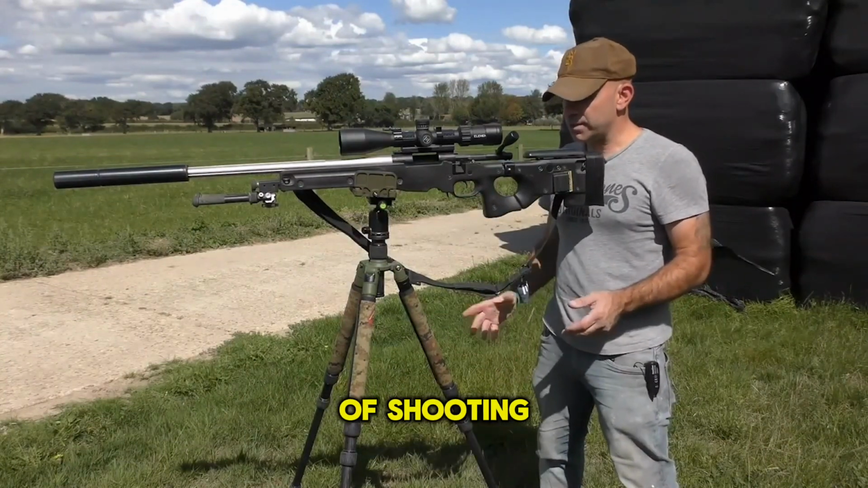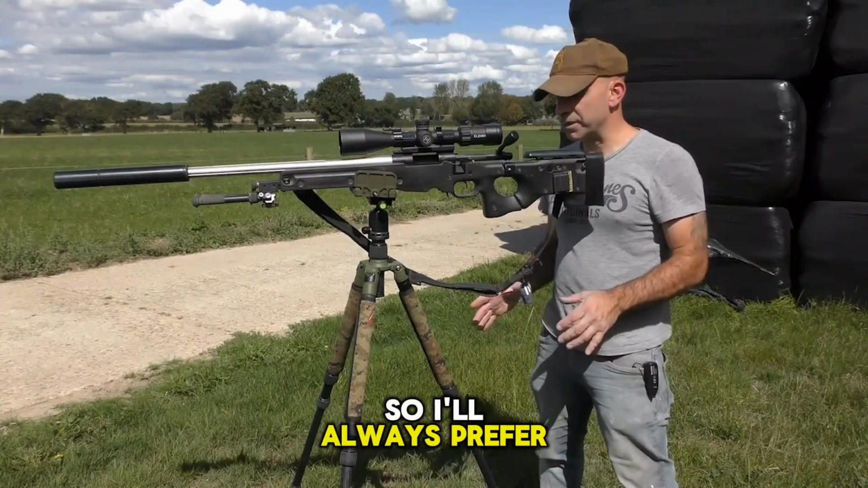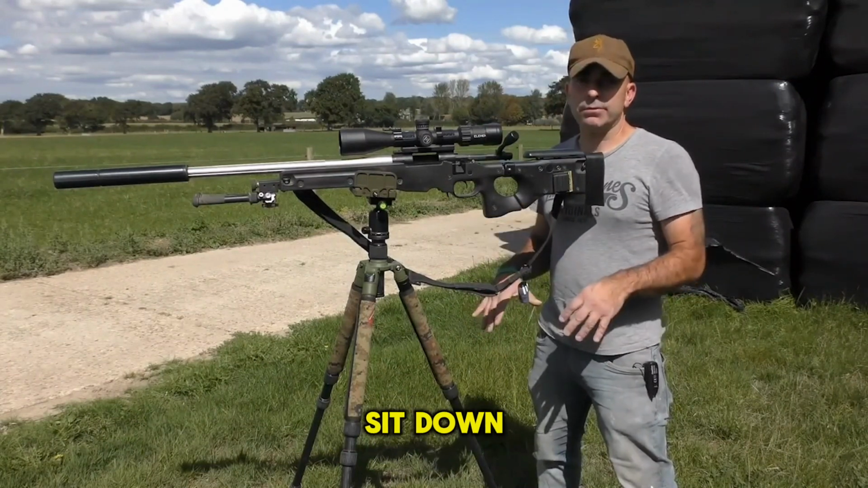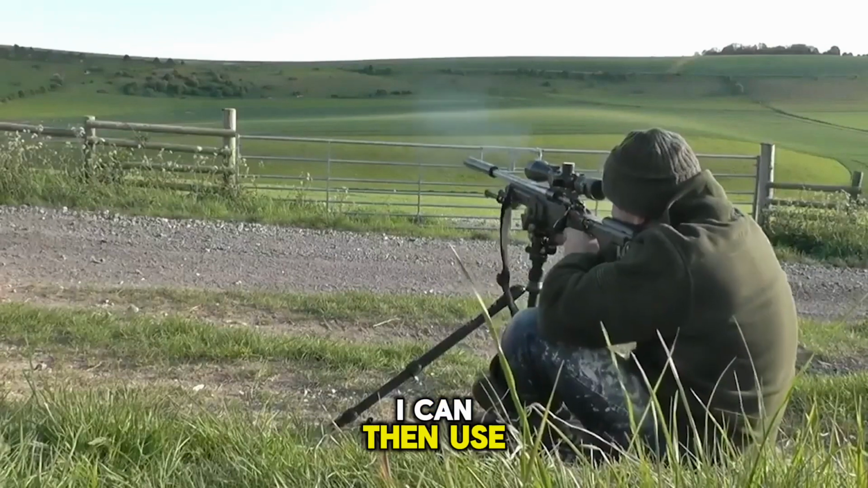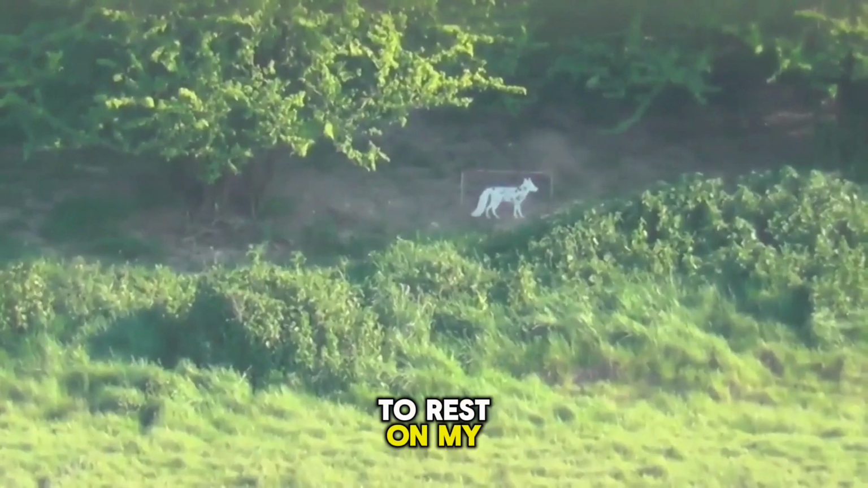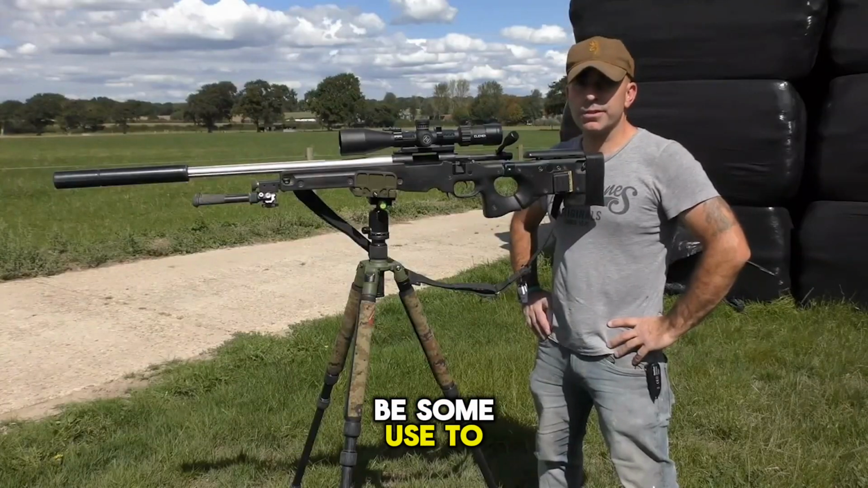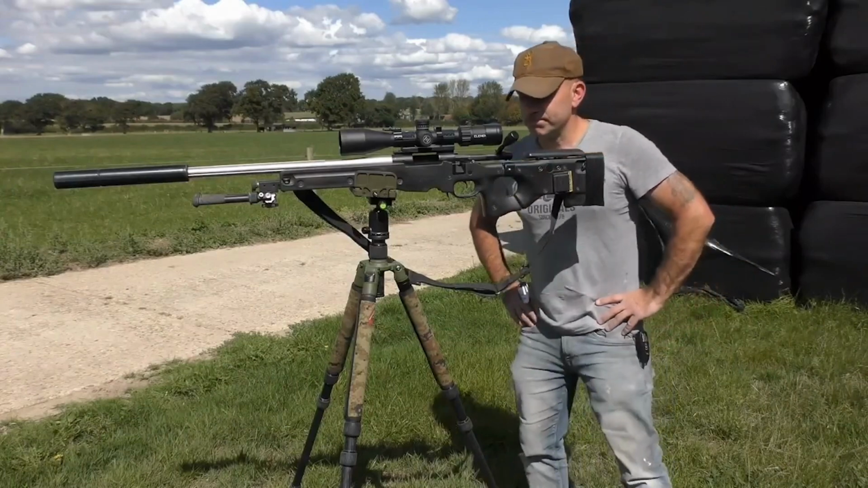Again, with any type of shooting, the closer you are to the ground, the more stable you're going to be. So I'll always prefer, if I can, to sit down with the tripod in front of me, so I can then use my rear elbow to rest on my knees. So yeah, hopefully that'll be of some use to you, and best of luck.